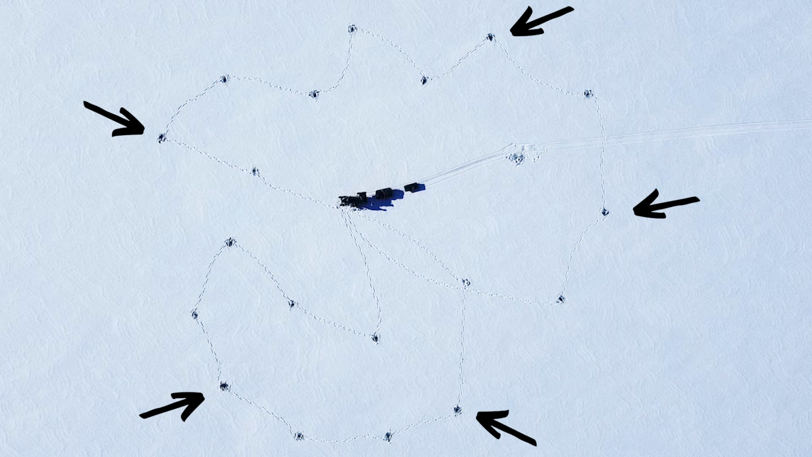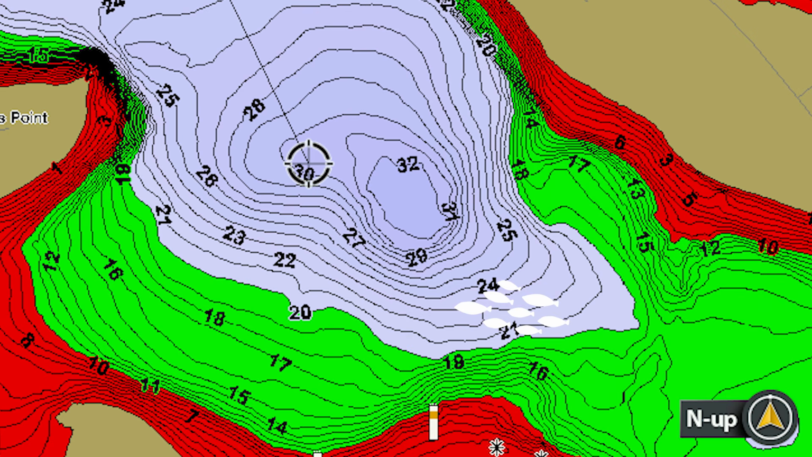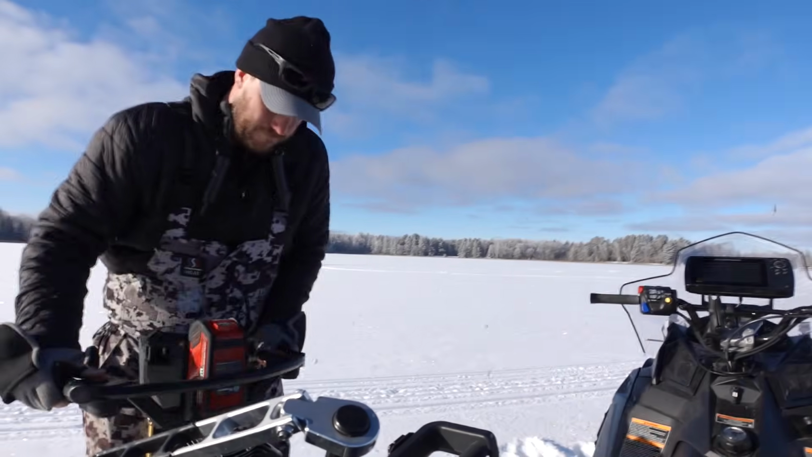So what we're gonna do is go to the perimeter of these holes and see if any of these fish are still in the area. Honestly, a lot of times, unless it's a pretty big basin, a lot of the fish will eventually come back. They'll maybe spook out, but they might come back. We'll drive around the perimeter, see how far away they are, see if it's worth drilling out some more holes, and see if we can drill out some more of this basin here.